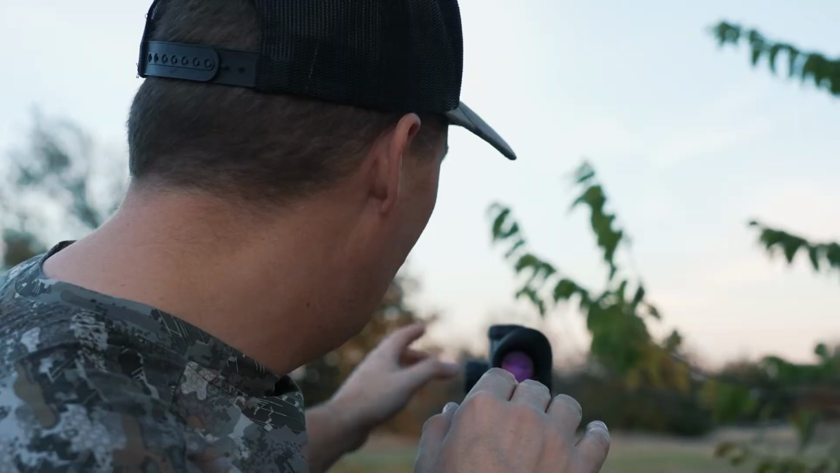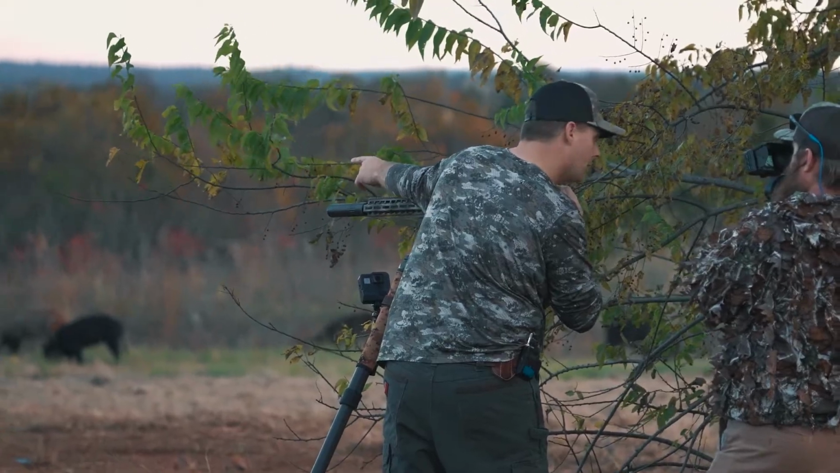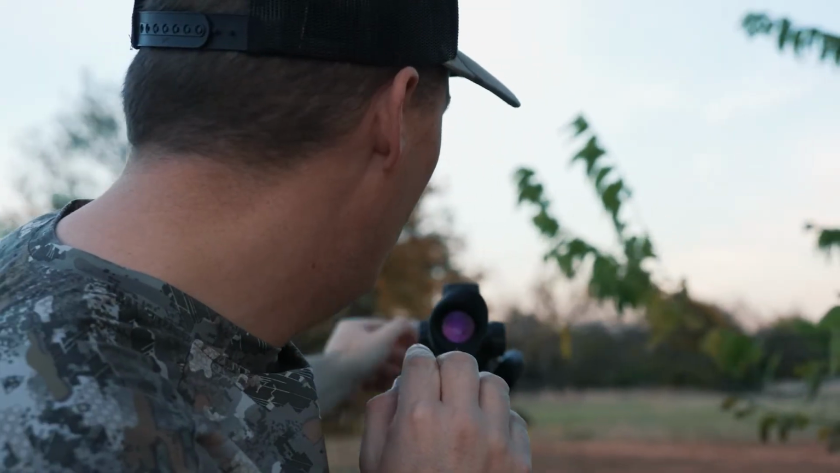Group. I think there's a big one in the back right here. I can't see him good, but I think there's three here. I think the third one's big. They're coming this way a little bit.